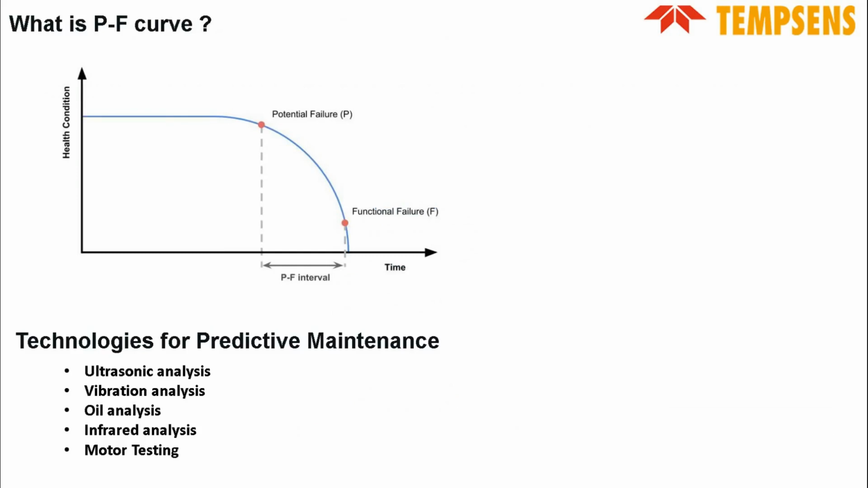What is the PF curve? The PF curve basically tells you the potential failure starting point and the functional failure where the machine gets shut down. So if you exactly understand or predict the failure, you can save the machine from functional failure by just looking at this PF curve.